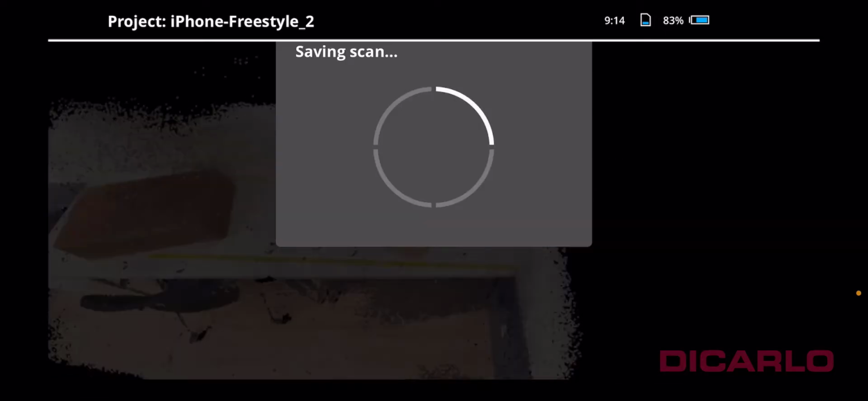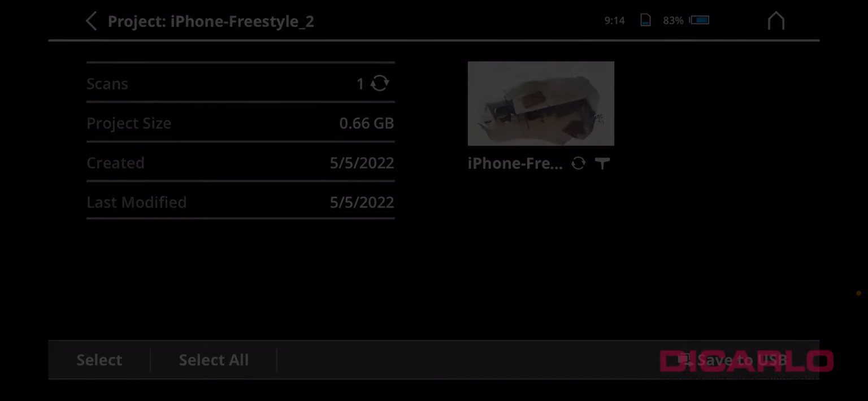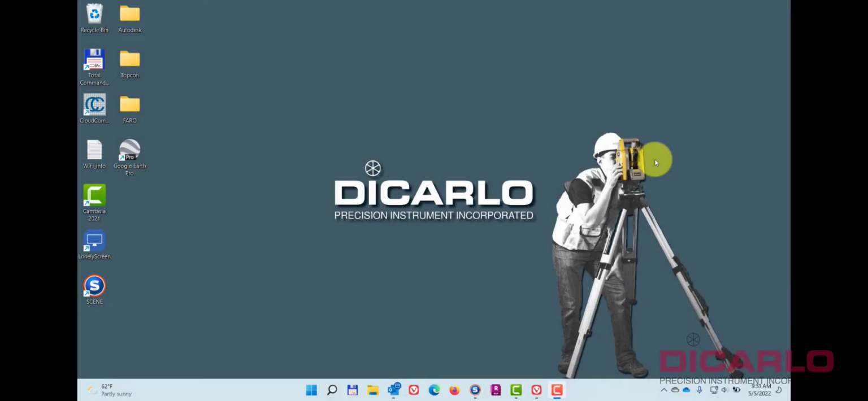That's it. So data recording has been stopped. You can optimize through the Freestyle app on the iPhone in this case also, but it isn't completely necessary. Now the next step is really just hitting the bottom right button where it says save to USB, with a USB drive plugged into the actual Freestyle unit. Okay, here we go. Plug in the USB drive into the computer.